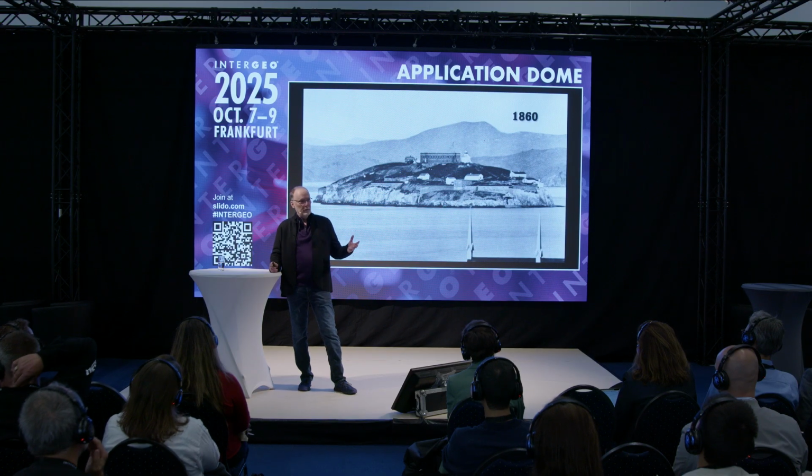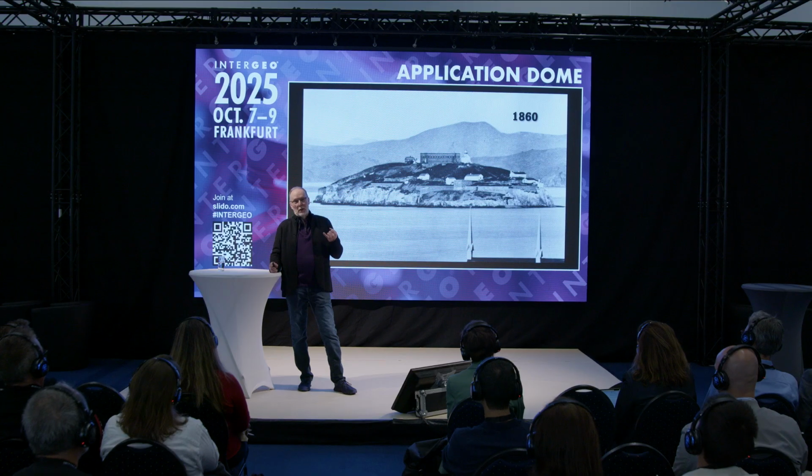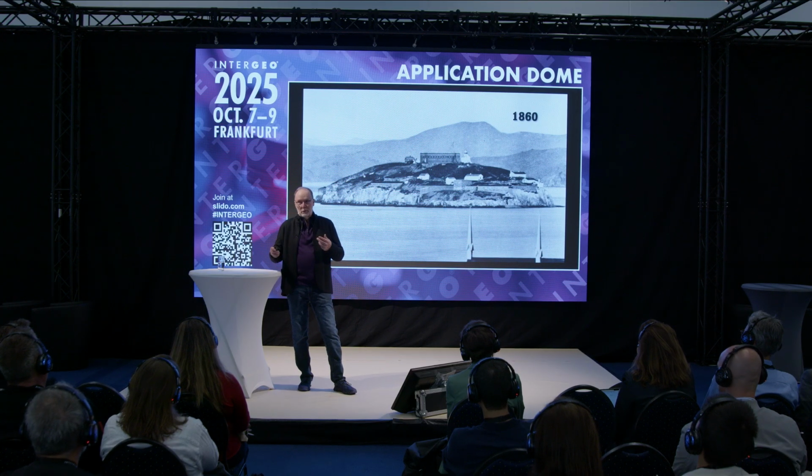So the first infrastructure on Alcatraz was actually military. And what's cool about that, when I get to the data, I'll get to show you some of that. Because what's so great about reality capture is we can peel away layers of history and show everyone things that no one has seen, no one living has seen before.